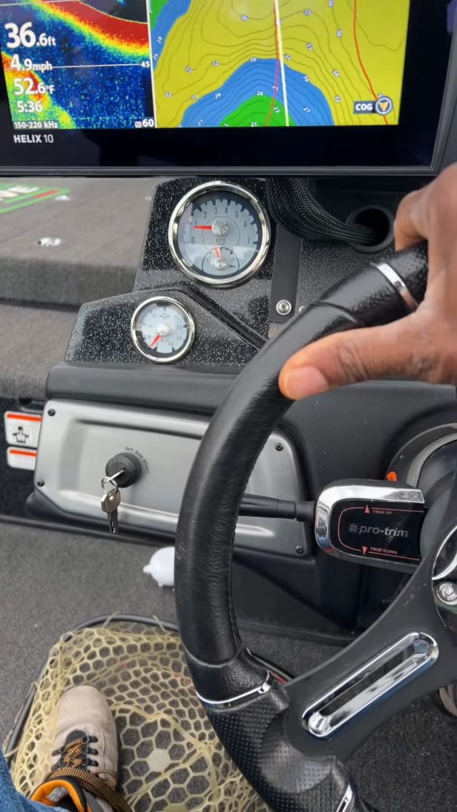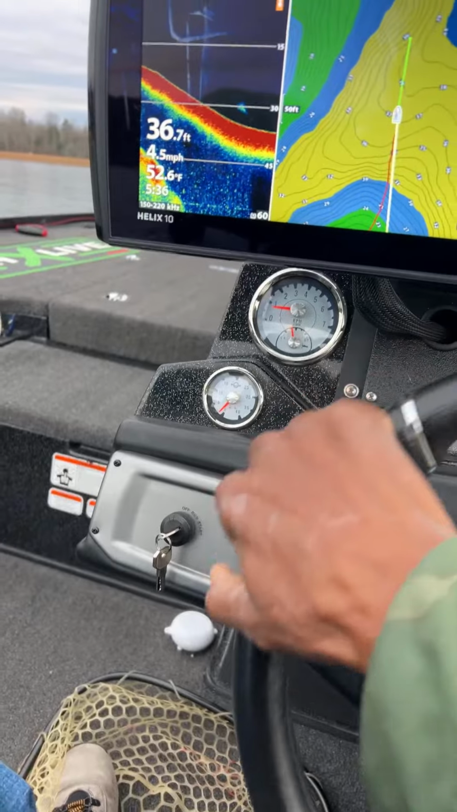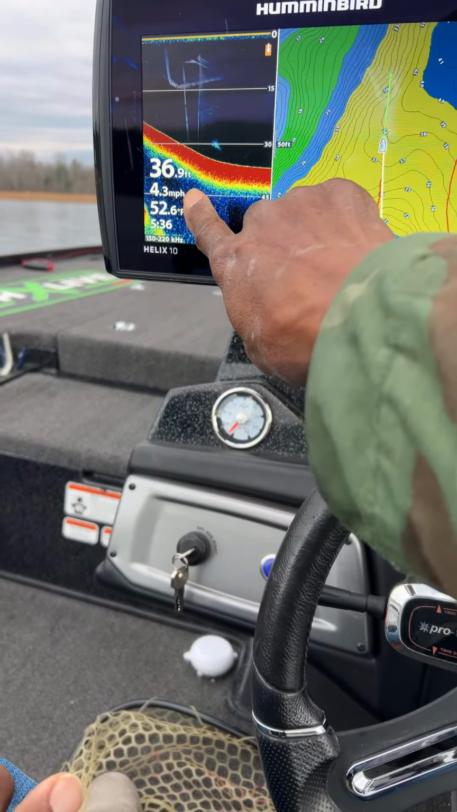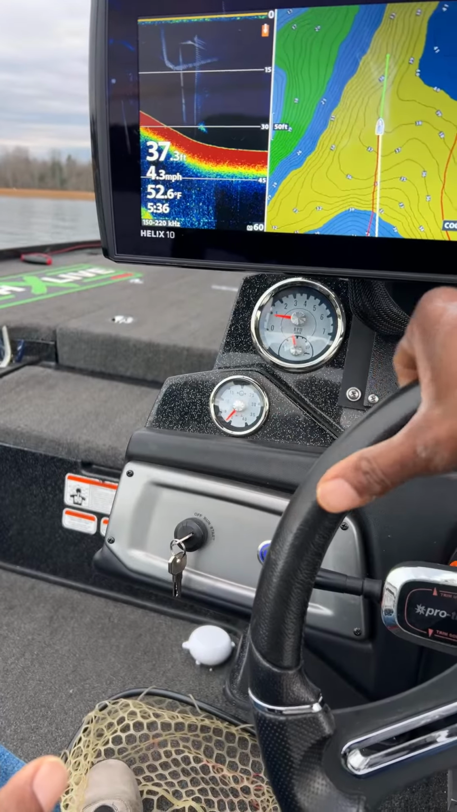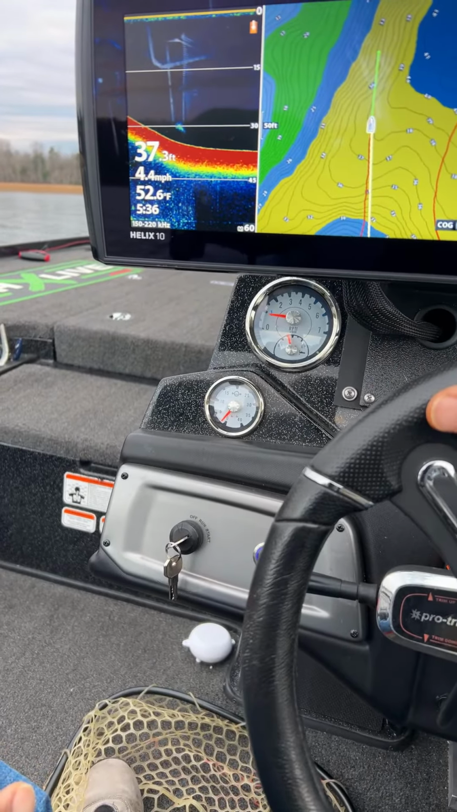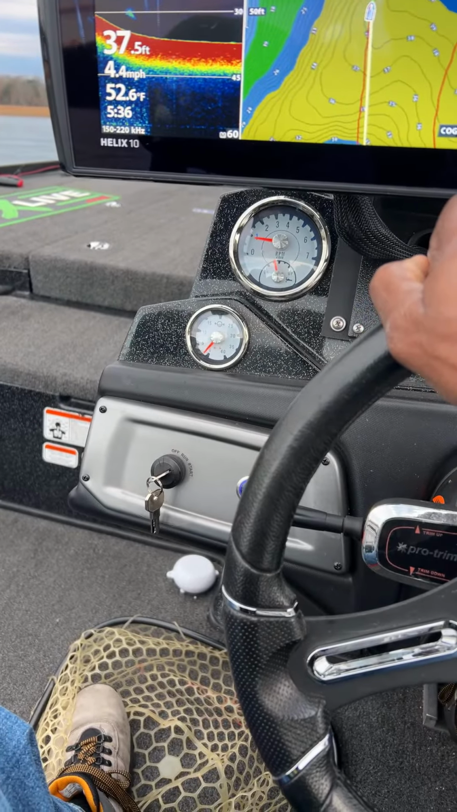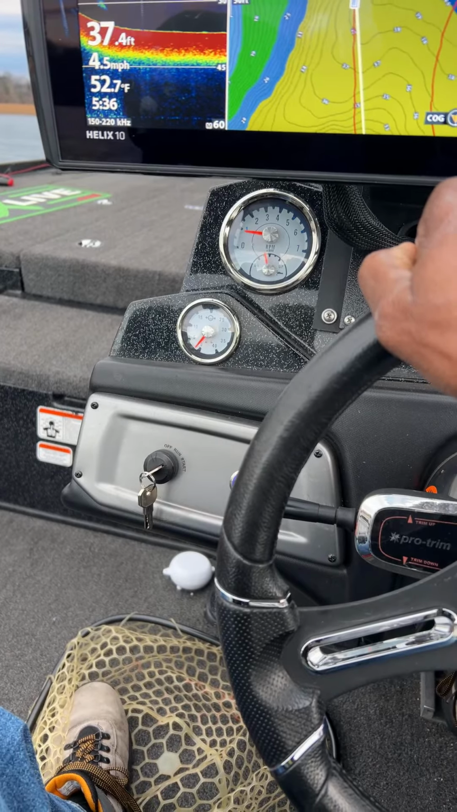CJ said, how fast did you get going? Did anybody see what was the fastest you guys saw? Was anybody watching the speedometer on here when I was going? See, I'm going 4.2 miles an hour right now while I'm scanning. But did anybody see how fast I was rolling when we came over here? Phil says, I didn't realize that. I didn't think they went down that far. That shows how much I know.